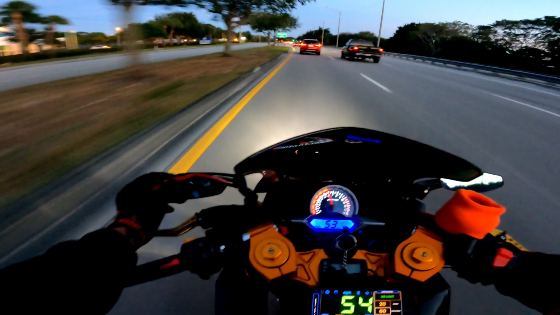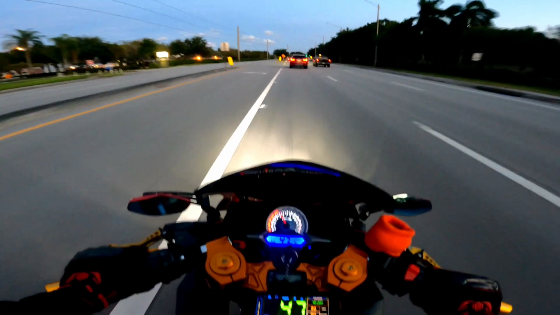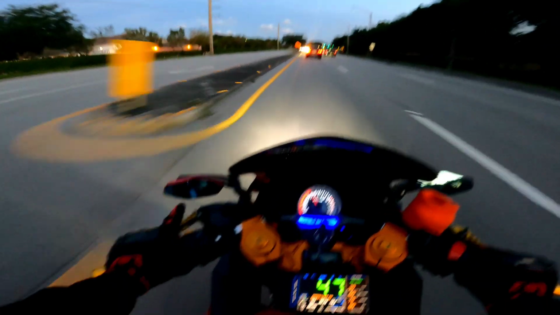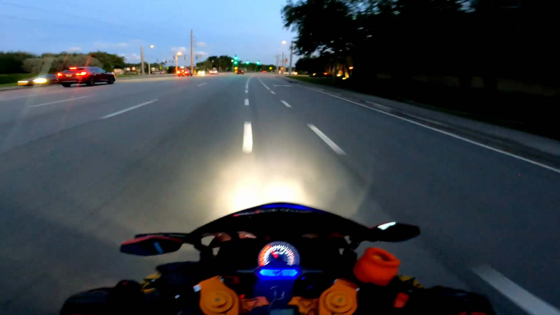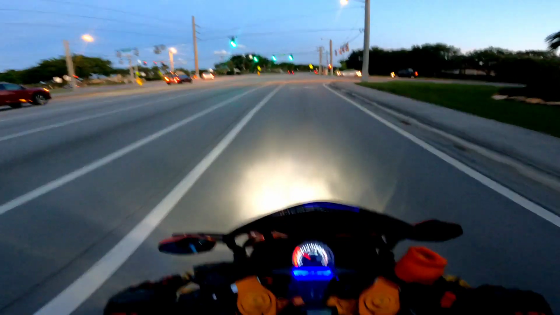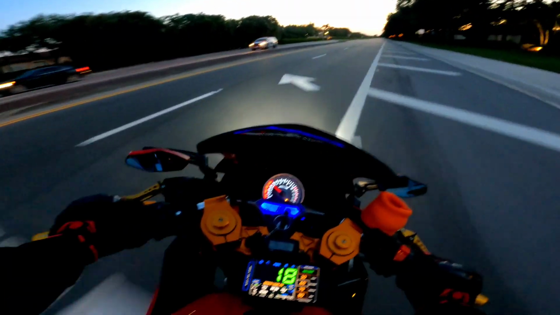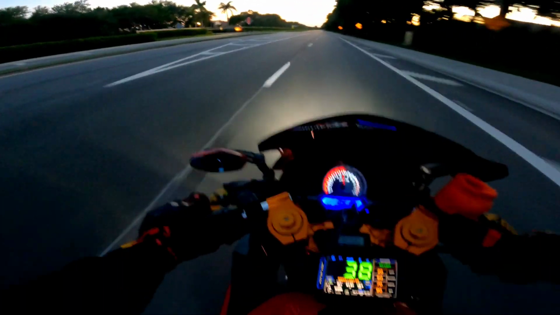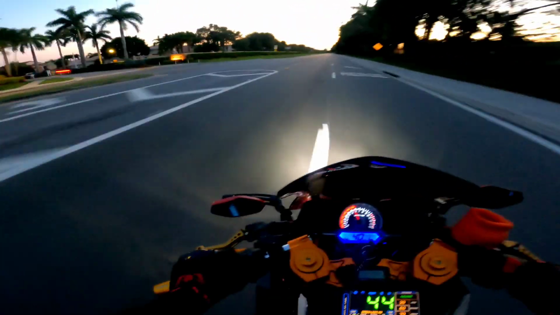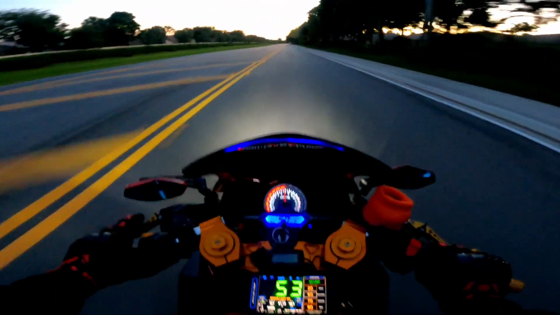And then this mirror, I need to tighten it. A lot of things I need to do. I think I was adjusting it and didn't tighten it all the way. But hey, you know what? Let's go this way. Take it back on in. Just take it on in. But so much for adjusting my mirrors.